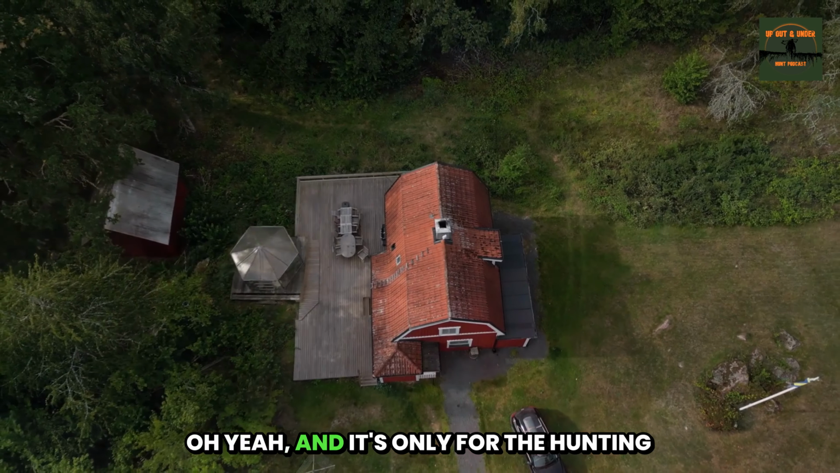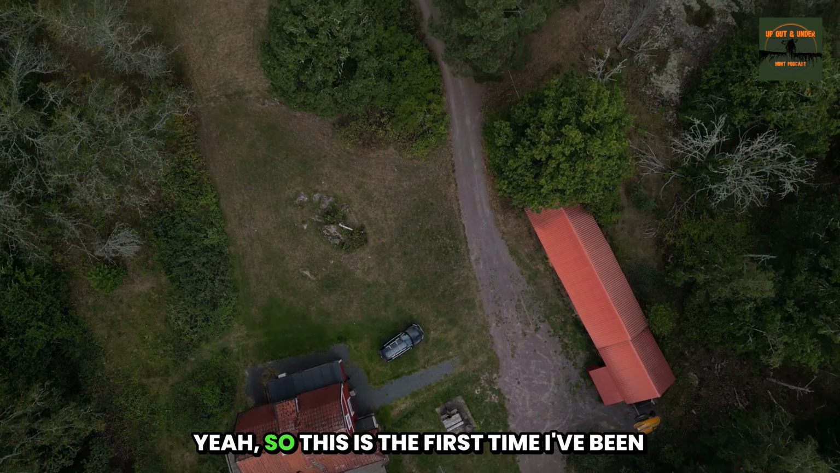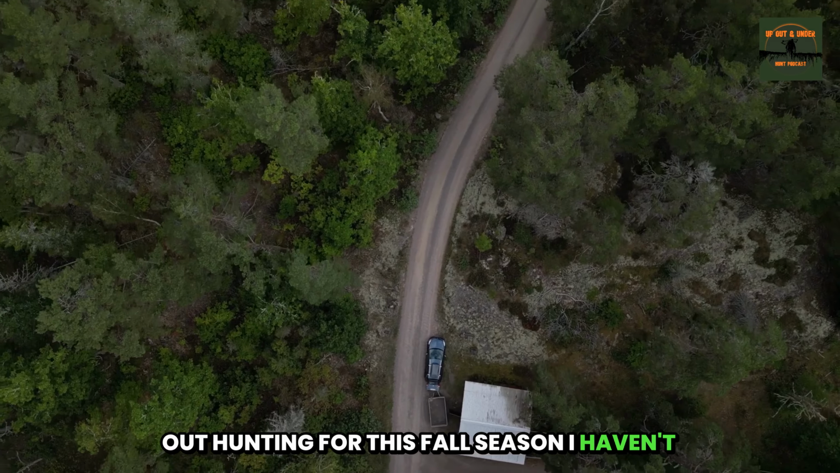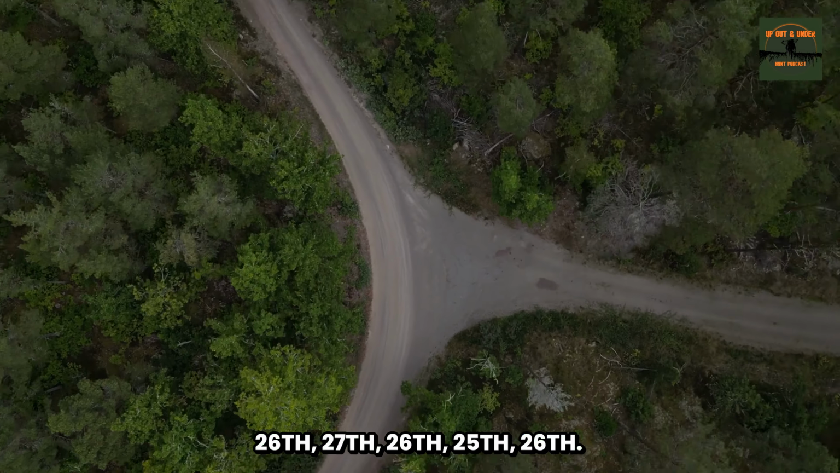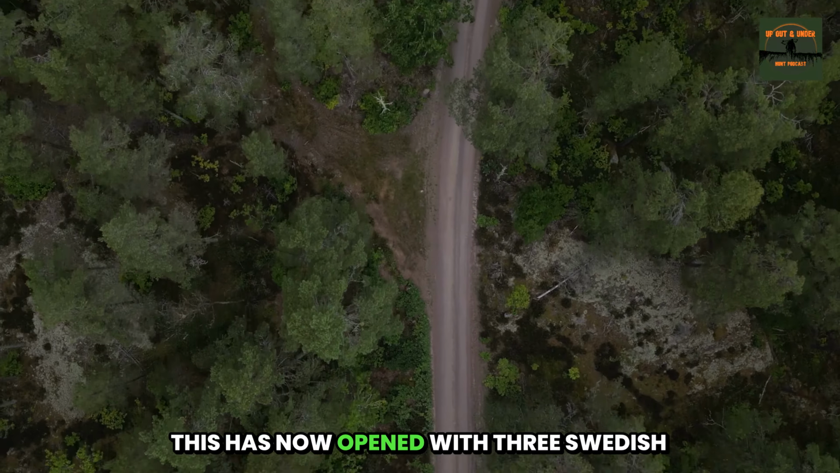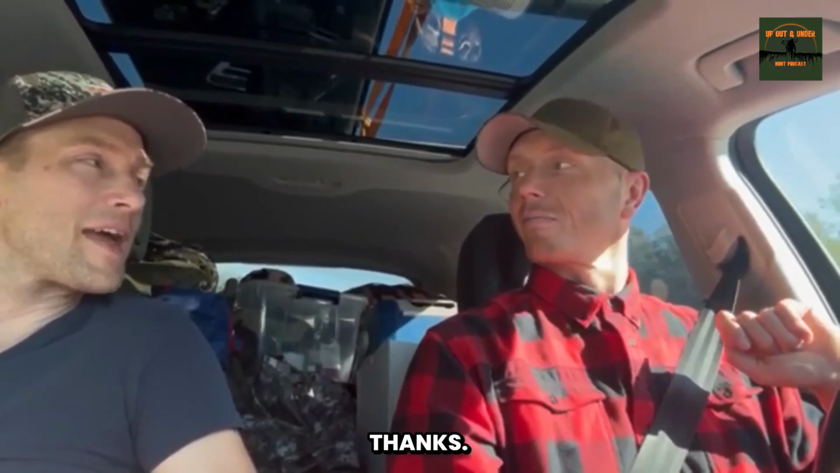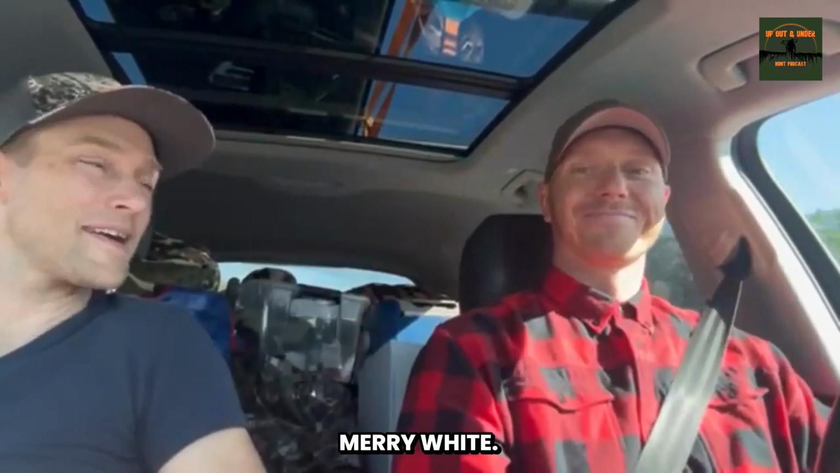And it's only the start of the hunting season. Exactly. This is the first time I've been out hunting for this fall season, 2025, 2026. This has now opened with 3 Swedish wild boars. That's a good start. Cool. Thanks for a nice trip. Good trip. Later, bye.